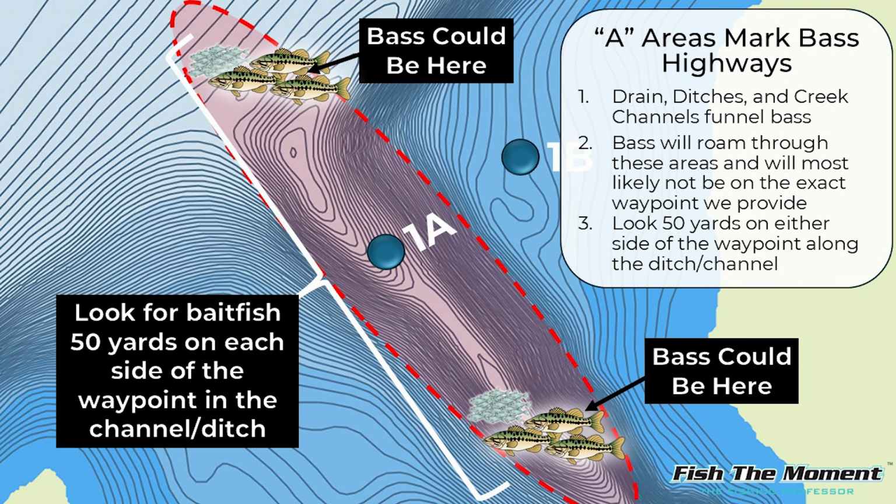A lot of times the bass are going to position in different parts of these creeks and drains based on the time of the year, the water temperature, the water clarity, the wind, and a lot of other factors. But most of the time, the A waypoint is going to be relatively close to where you should be finding bass in the middle of these drains, creek channels, and ditches. Again, with maybe a 50 to 100 yard margin for error up or down that creek channel depending on the lake conditions.